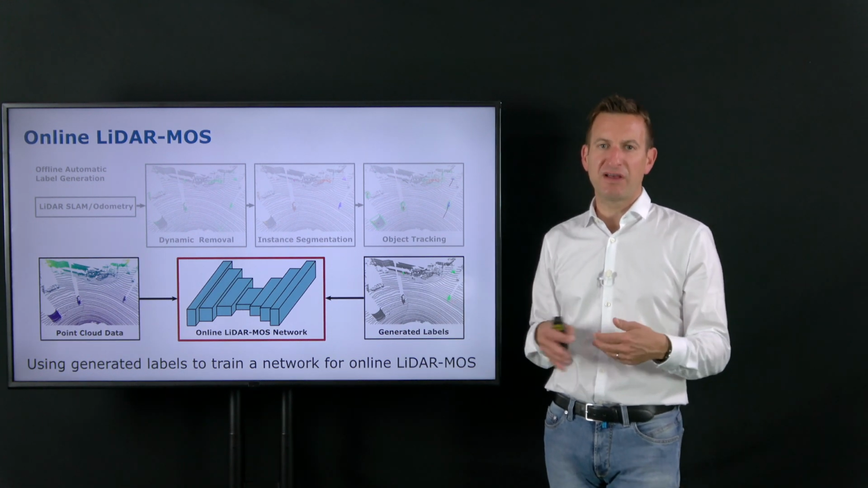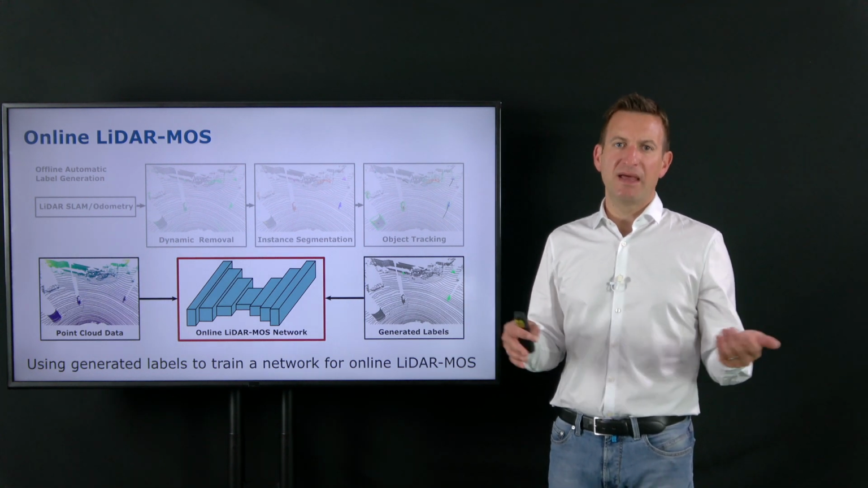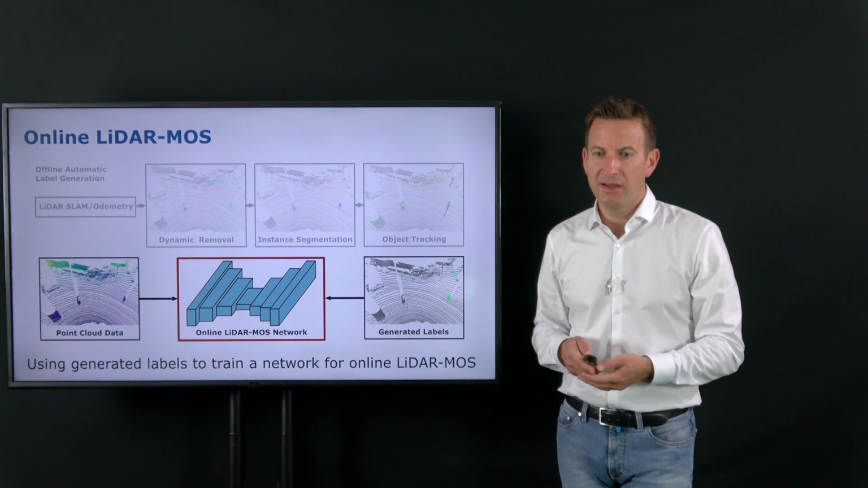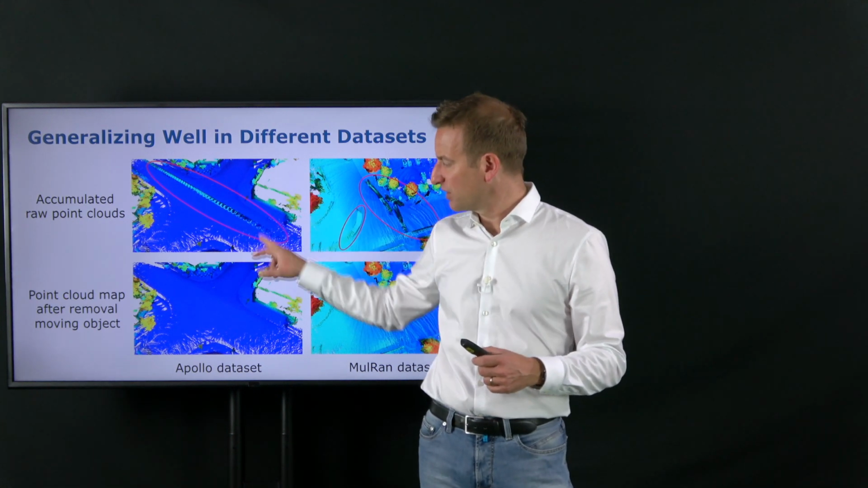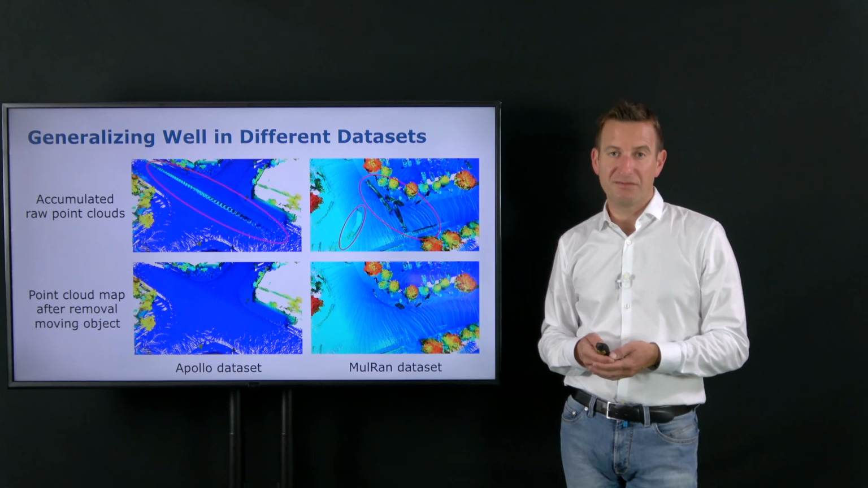and can show that if we do this unsupervised approach in different environments and put all the data together, we get much better results than using only the initial manually labeled data. You can also do this for map cleaning and generalize this really well to different environments. So moving objects like these spurious objects over here, you can basically automatically remove with this type of data.